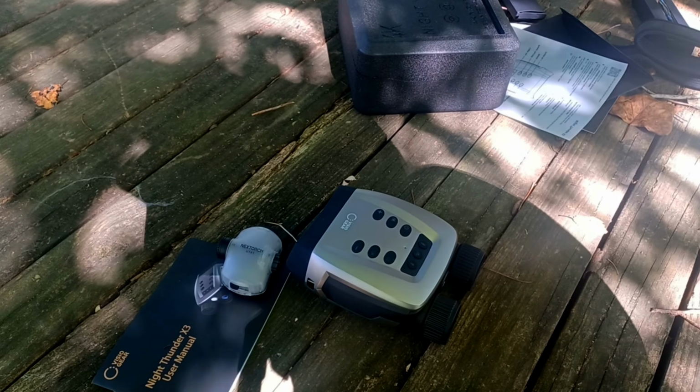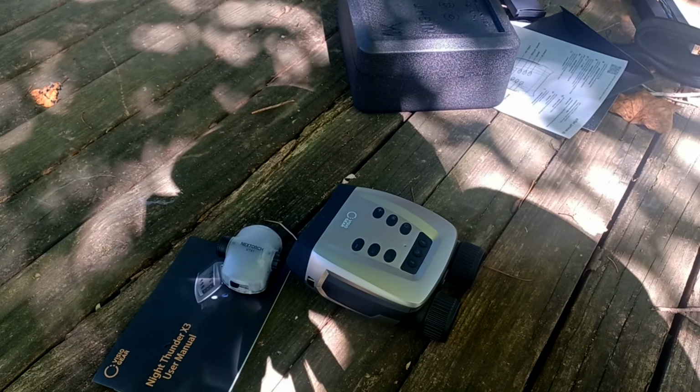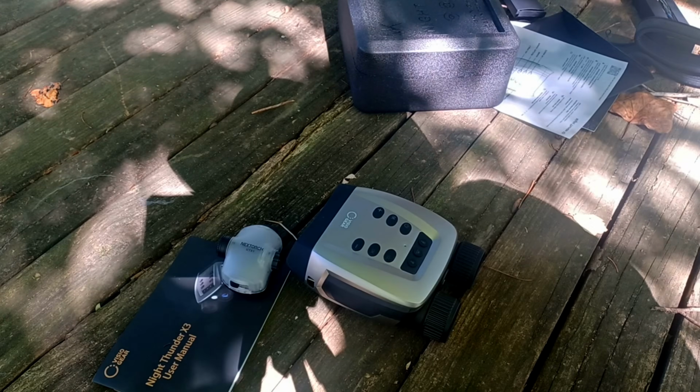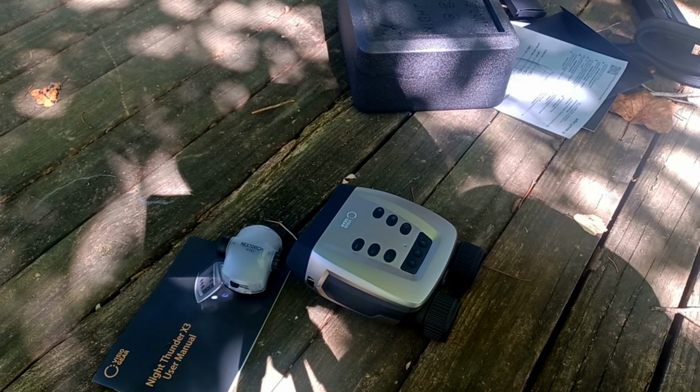Okay, so you get to see this thing in use at night. You got to see its features, how it performs in the daytime, how it performs in the nighttime. We ran through the specifications and all that and the features. And this is a really cool device.